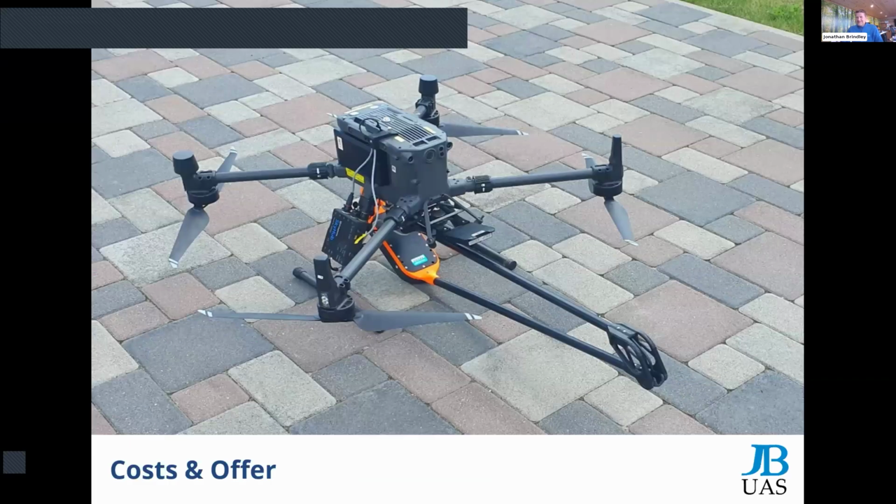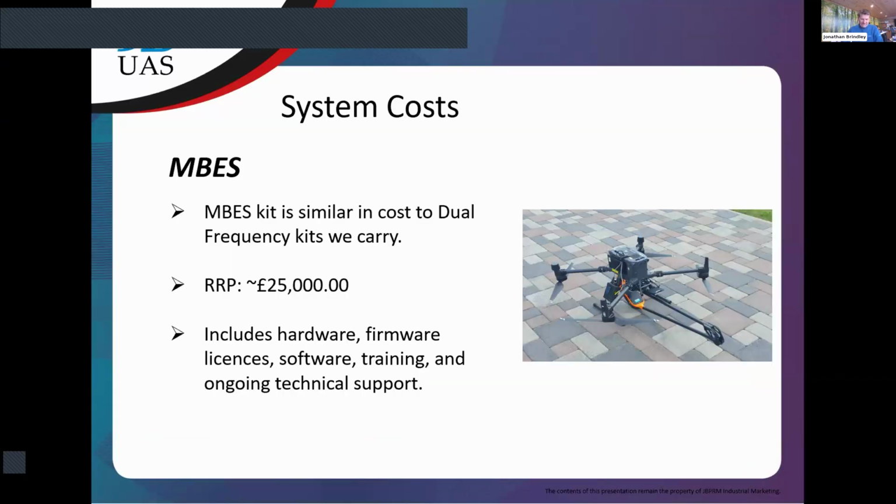So let's get down to the nitty gritty. In terms of the cost of the system, it's very similar to what we have with the dual frequency kits at the moment. It's not that different really. So recommended retail is around 25K. That's the complete kit, including training. So not that far away from dual frequency systems. And as I said, that's including everything, other than the drone; you need to buy the drone yourself. But apart from that,